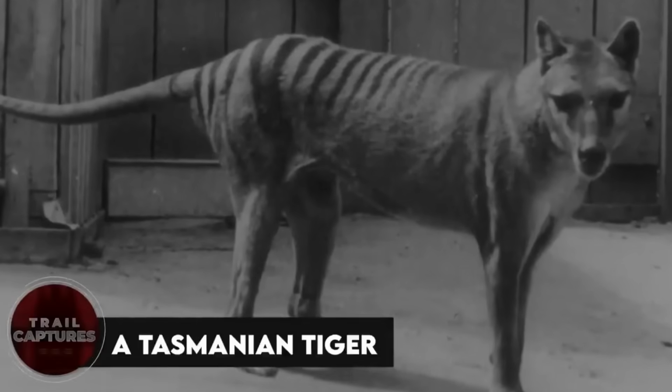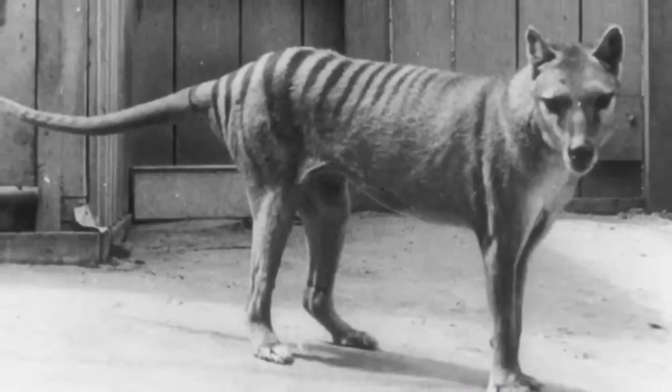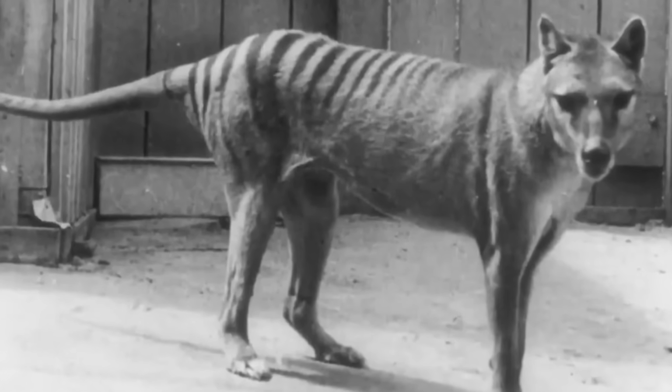A Tasmanian tiger. Guess what? There's this mysterious footage that's causing a big debate online. It's from a trail camera, and for a few seconds, you can see this blurry creature that some people think could be the Tasmanian tiger, a species believed to be extinct. Since the video quality isn't great and it's nighttime, we can't be sure if it's legit. A weird woman.